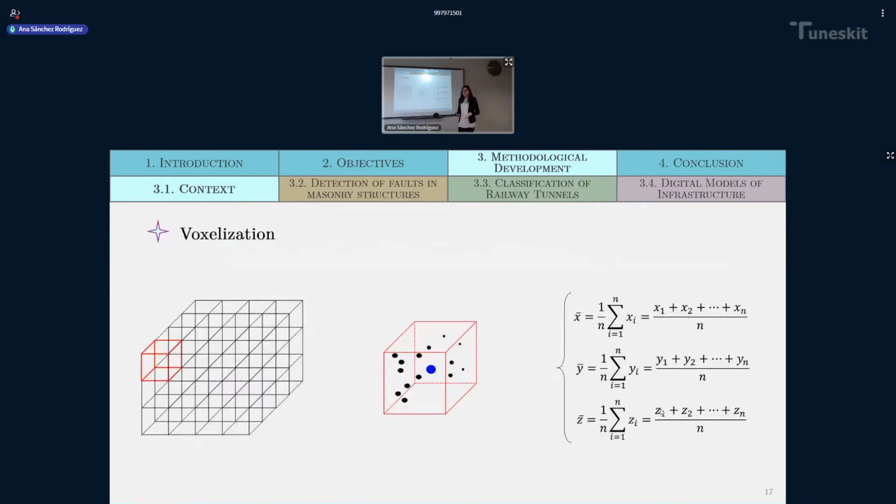So let's start explaining the first of them, which is the voxelization. The voxelization is the creation of a cubic grid in the 3-dimensional space of a point cloud, and then the size of the point cloud is reduced in order to obtain only one point inside each cube or each voxel. That point is obtained as the center of gravity of every point inside the voxel.